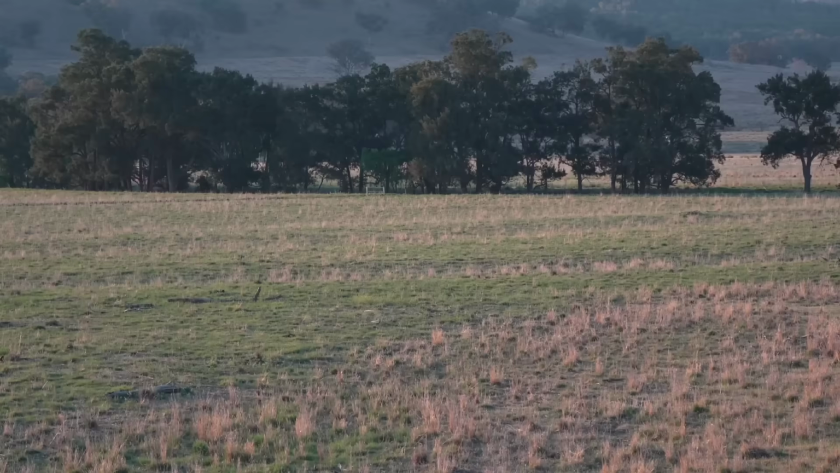I've just spotted a pig moving along the edge of the creek down here. It's 400 metres away. Let's get the .308 on the bipod, see if we can get a long shot. I can't see him at the moment, but that's where he was.